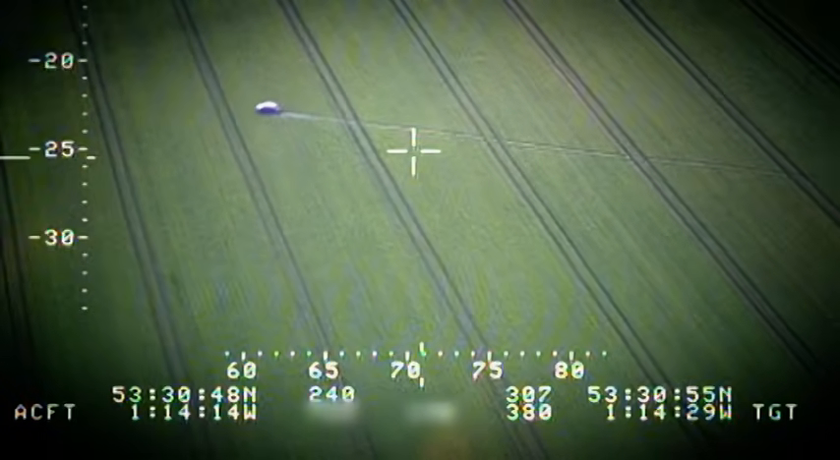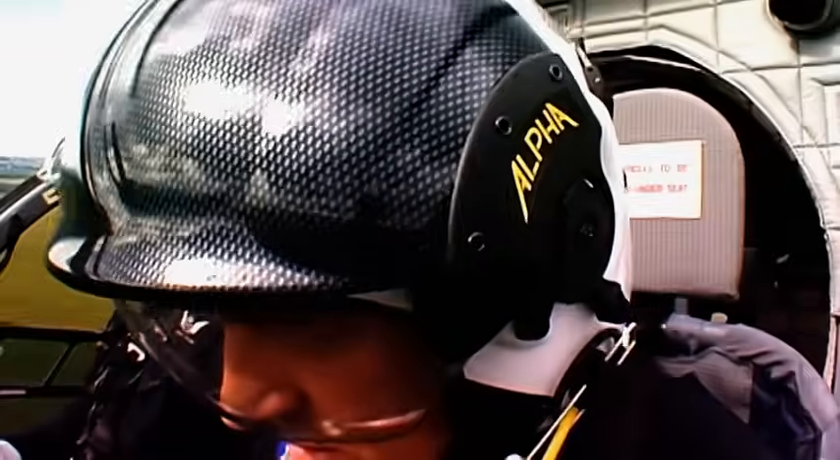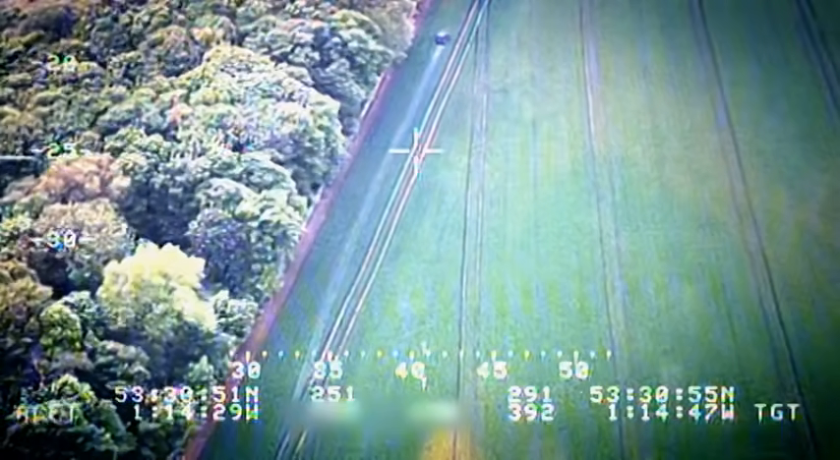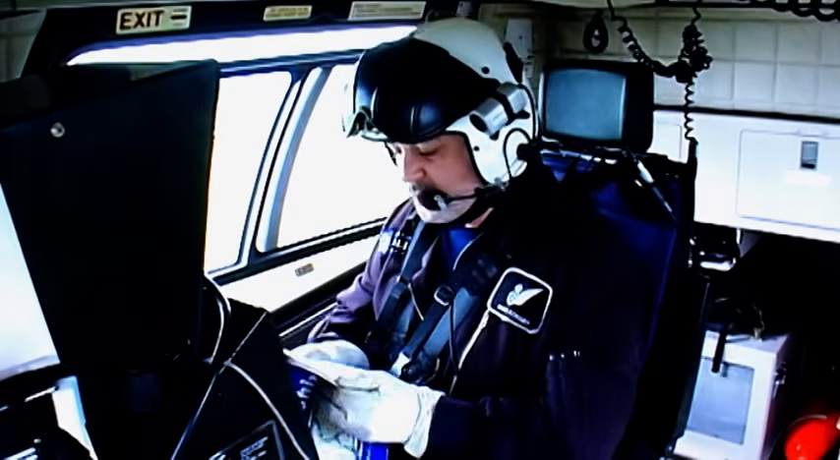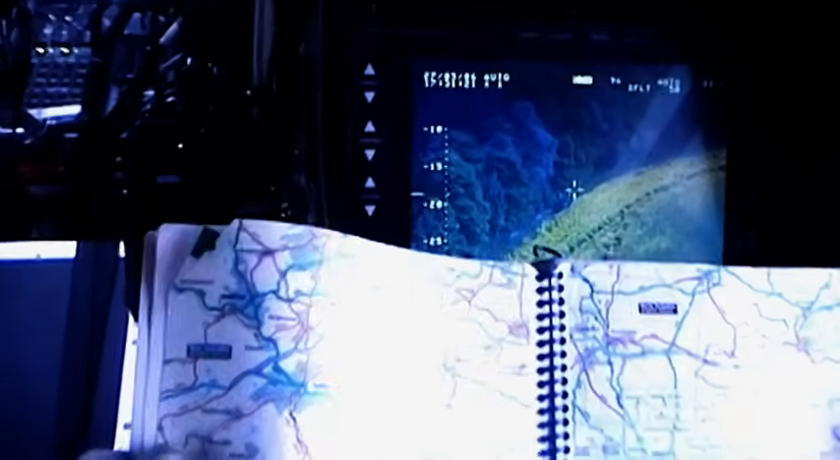By driving across fields like this, the wanted man is confusing Yankee 99's crew. This is awkward, this one, you know. Map reading is more difficult. Because he was always off-road, you couldn't get a sense of what he was doing, because obviously there were no other road users. It's all right, 'cause I've just lost my page now. Things aren't going to plan.